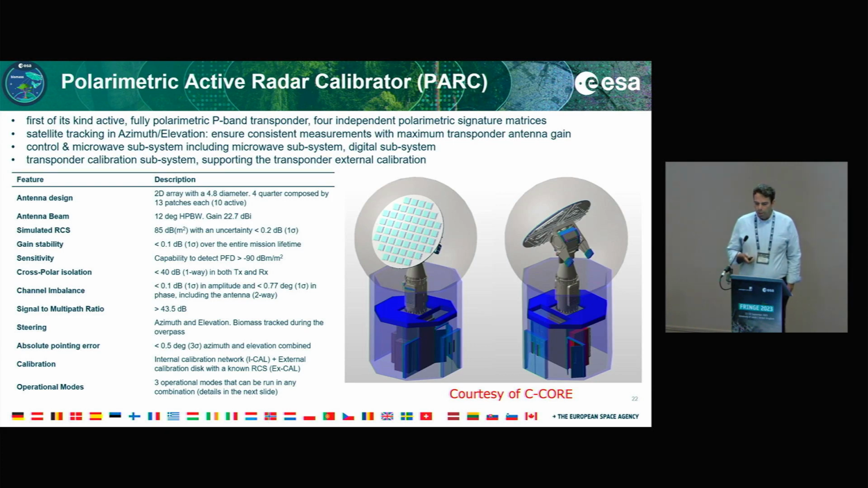As you see here, this is the overall transponder, how it looks. At the bottom, you see basically an access door, so you get a little bit of an idea of the actual size of this infrastructure. We have as well a calibration subsystem, which will be placed together with the transponder to support the transponder's external calibration during its lifetime as well.